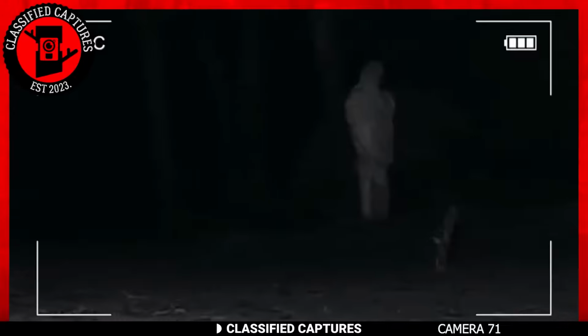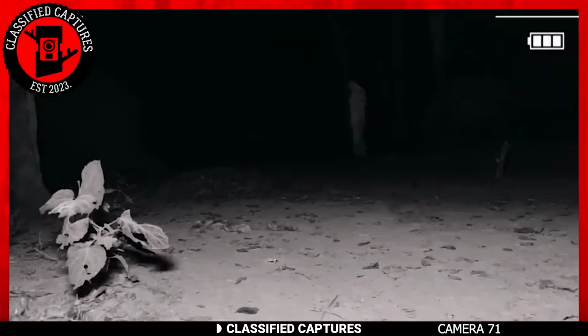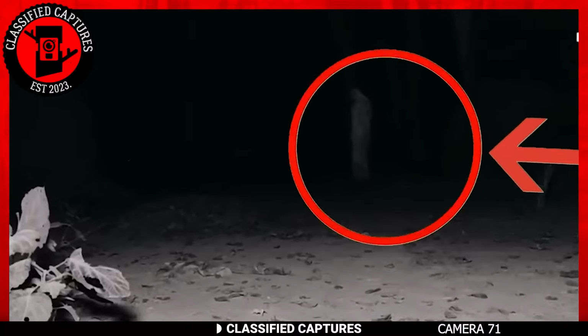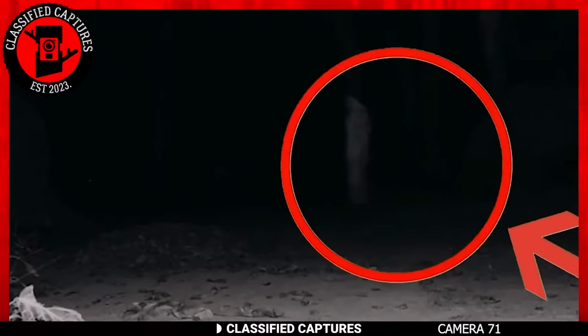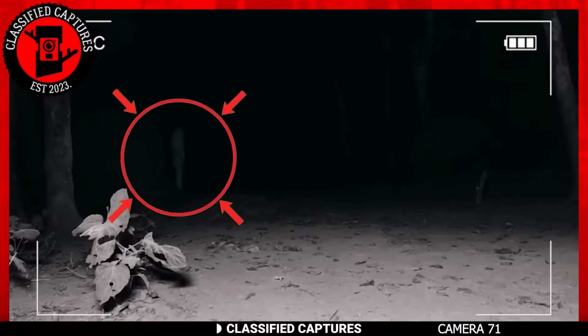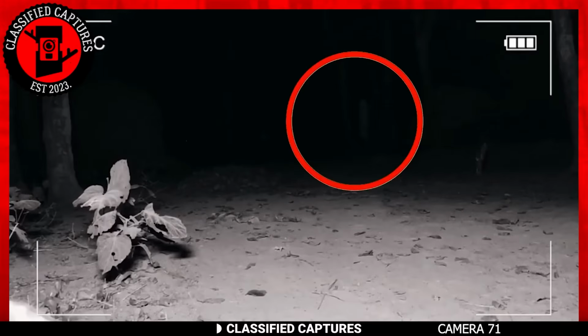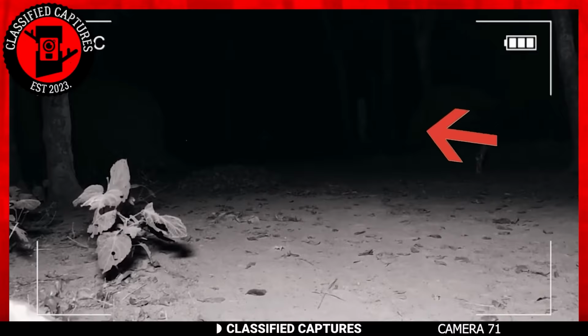Moving from Bigfoot, we take a look at another mysterious creature of the night. This Trailcam, which recorded this footage, has been set up deep in the hearts of the woods to capture the wildlife that roam the area. Unbeknownst to the owner, the camera captured something unearthly and untamed. It was wild, yet not necessarily alive.